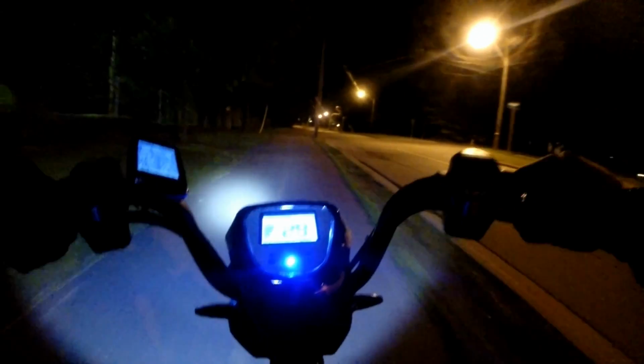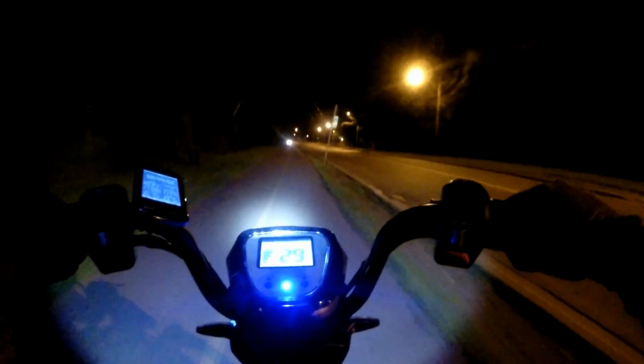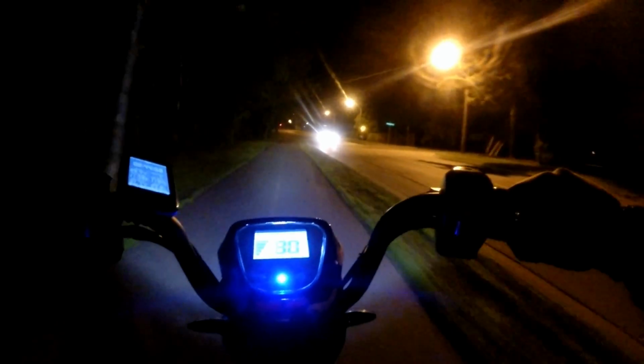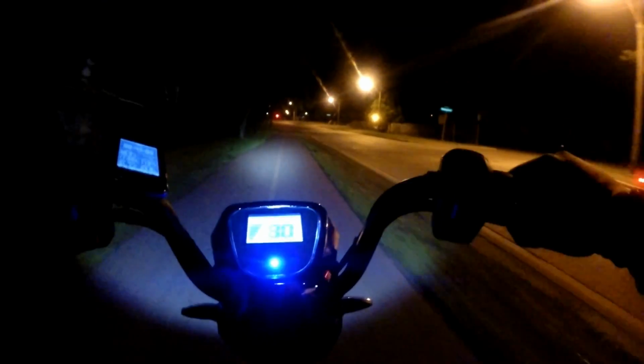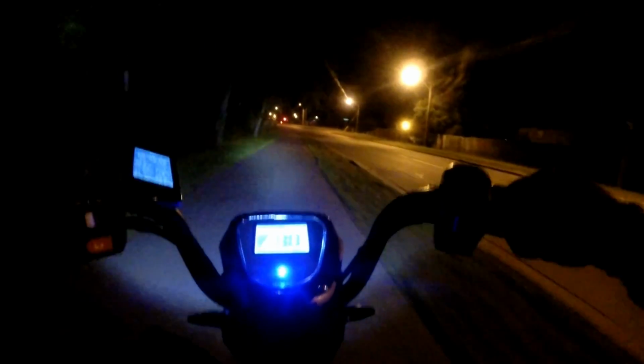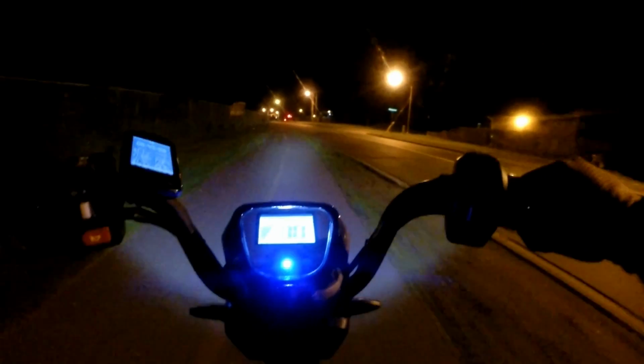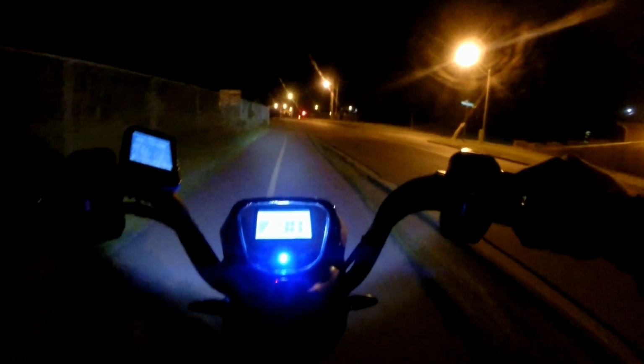We've only gone down 1 bar at 23.7k now. I lost that bar a little while ago. So yeah, flat terrain on this thing, probably 60-70k, maybe more if you're not heavy.